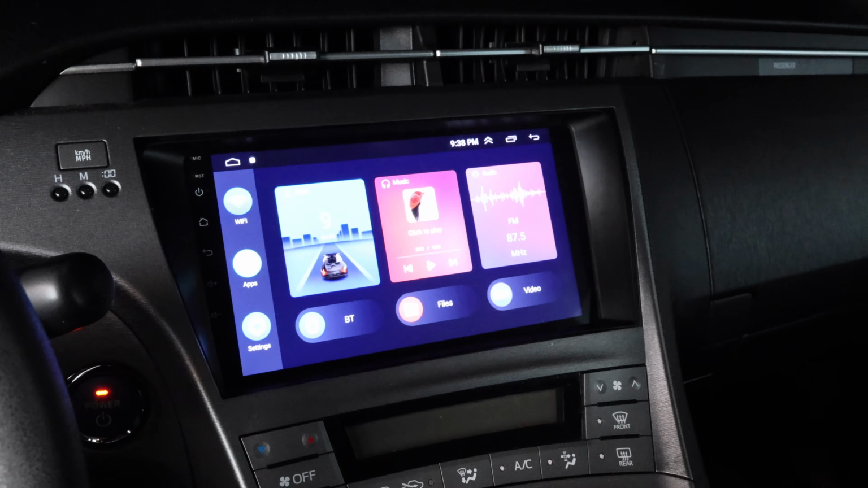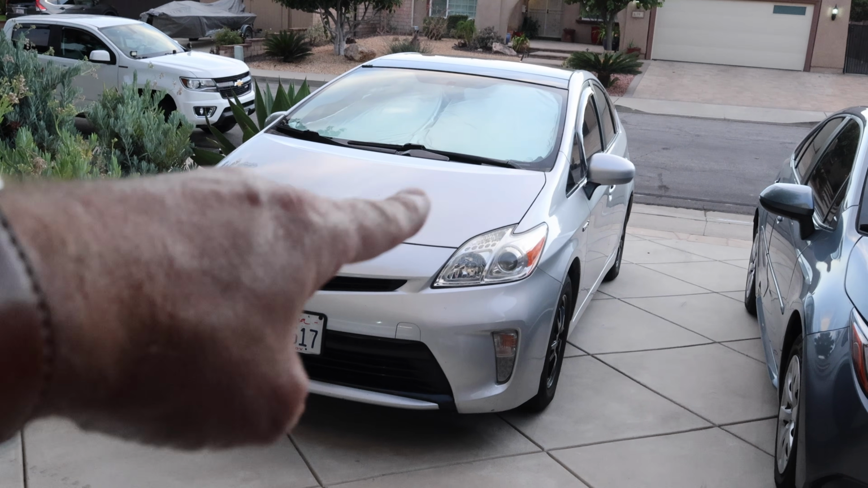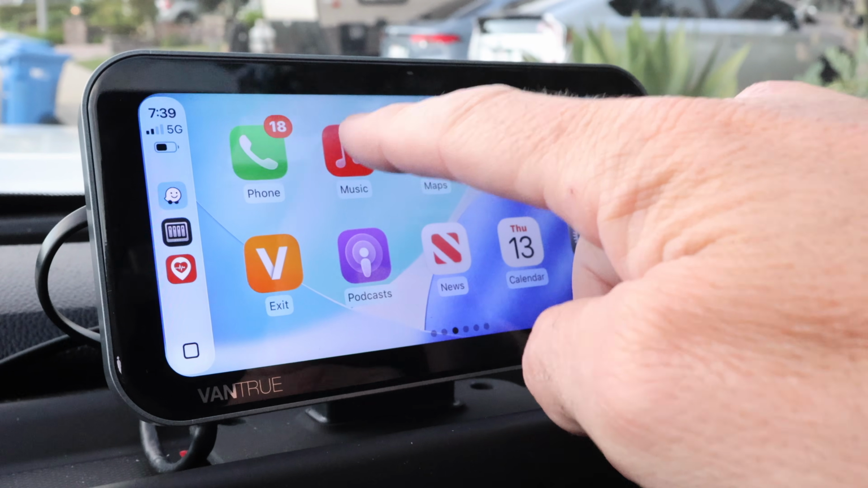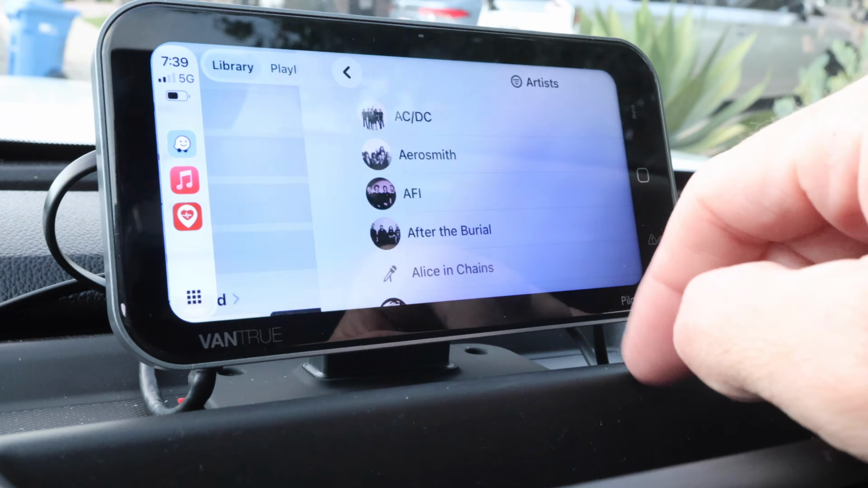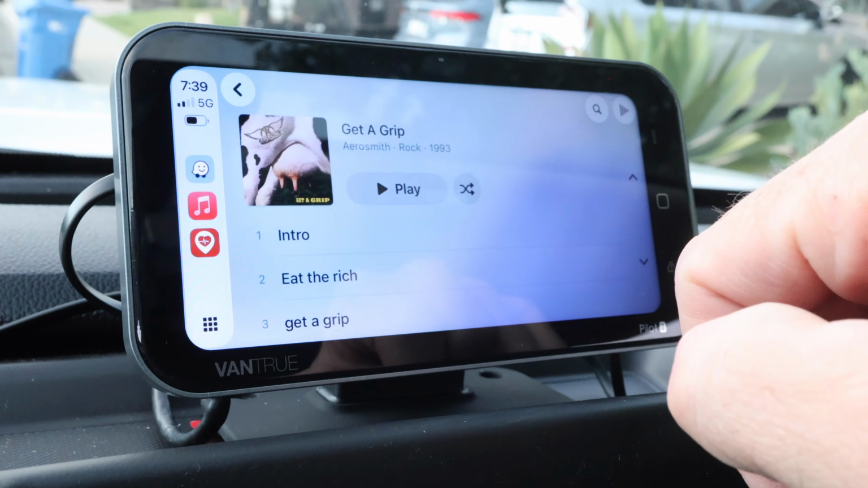I wish I had heard of this camera before I had installed all my CarPlay and all that stuff in my other car, my Prius, which has got the worst infotainment center ever made. Thanks, Toyota. Because this would have solved everything. It would have gotten me my CarPlay, which this thing has, and it also would have gotten me all of my cameras. So having all the cameras and CarPlay in one solves that solution for somebody who has an older car that doesn't already have CarPlay and already doesn't have a dash camera system in it.